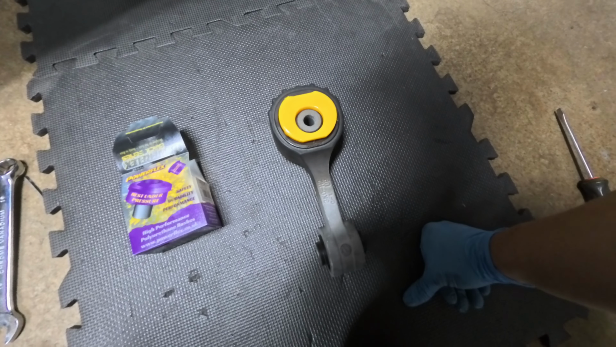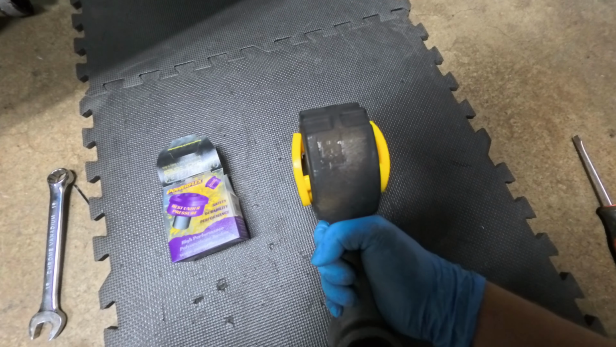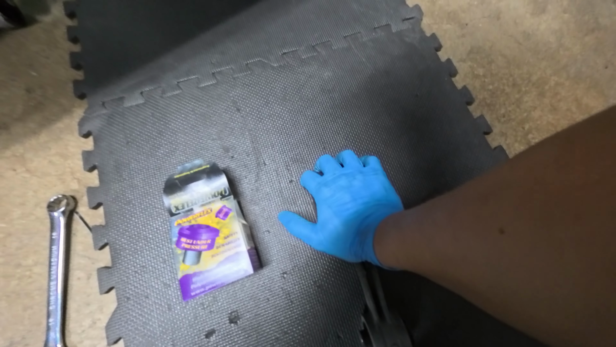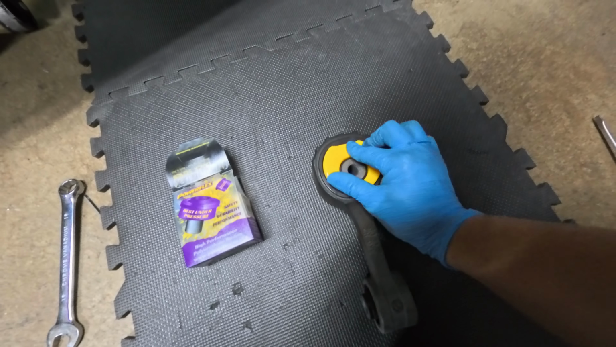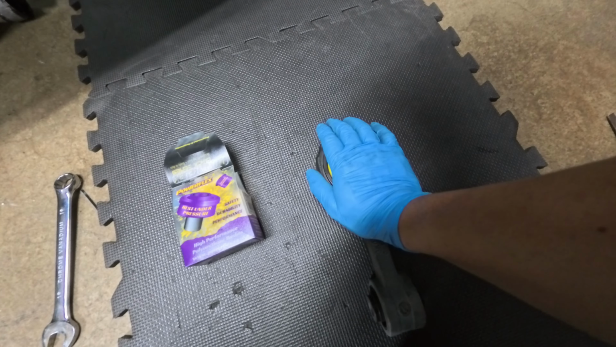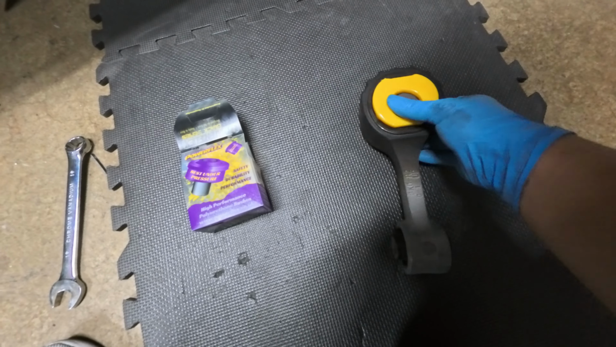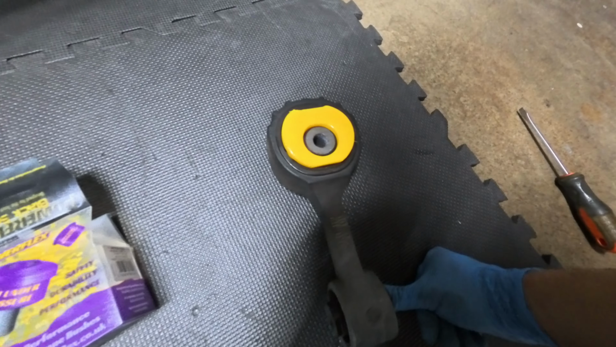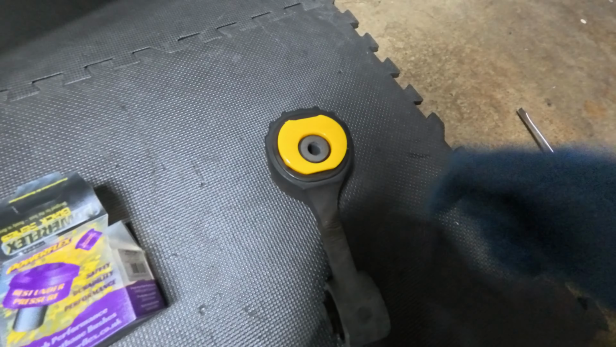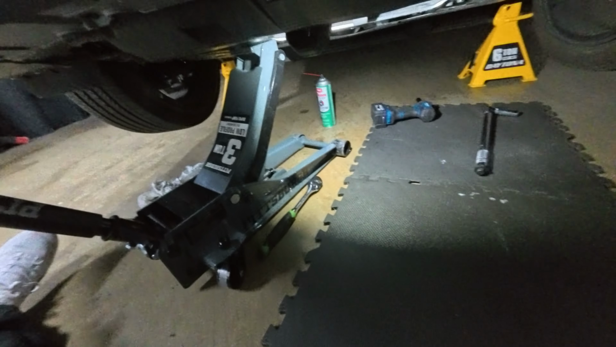Okay, so this is what you get for 40 bucks. This is pretty good. There's a little gap. Like I said, it will be sandwiched once you put it inside of its housing of where it belongs. It will be squished down, and then once you torque it down, it will be in there. So let's install it.